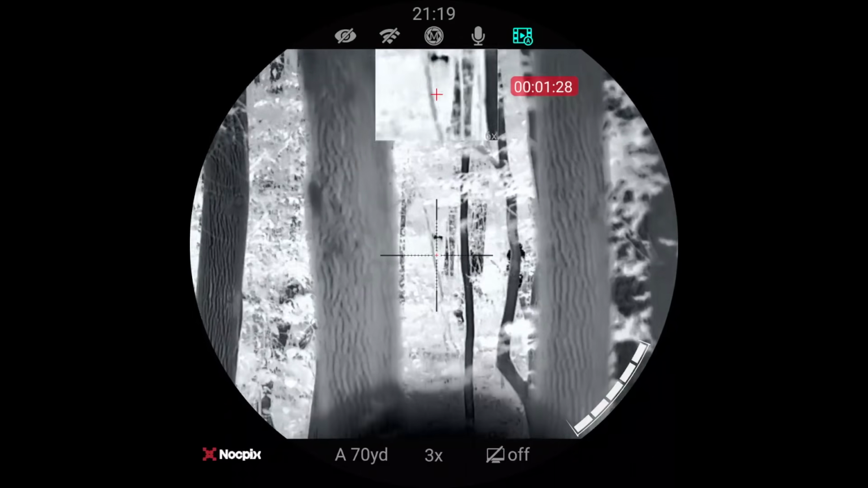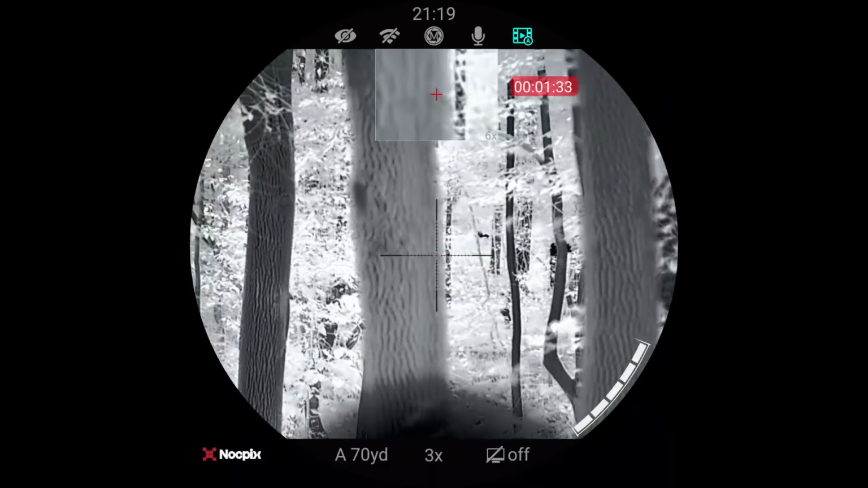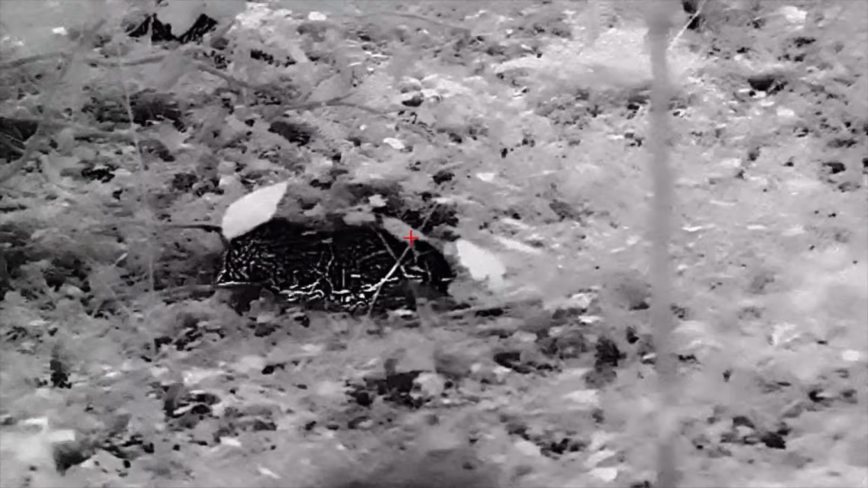That idiot right there. Dude, we are shooting through some stuff. I don't know how far that is. Triple in the fucking woods.